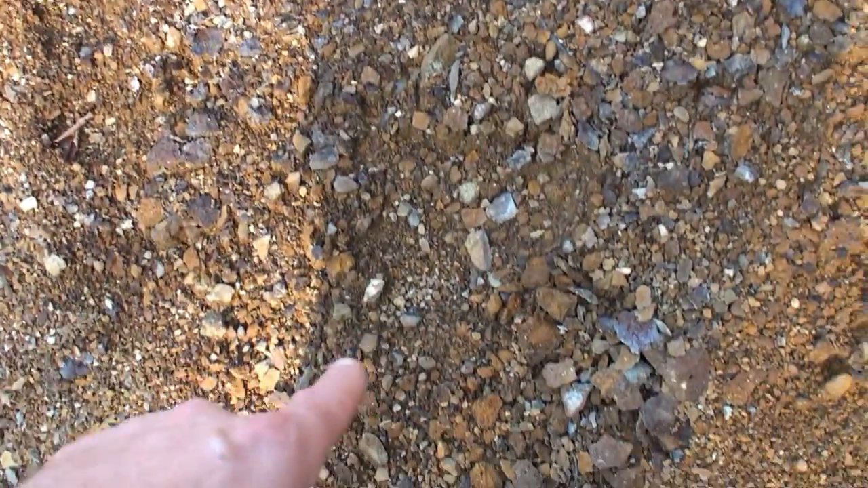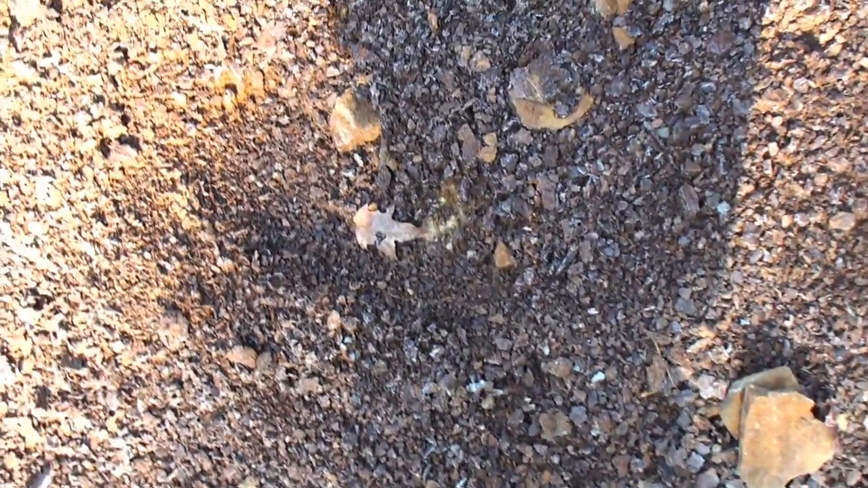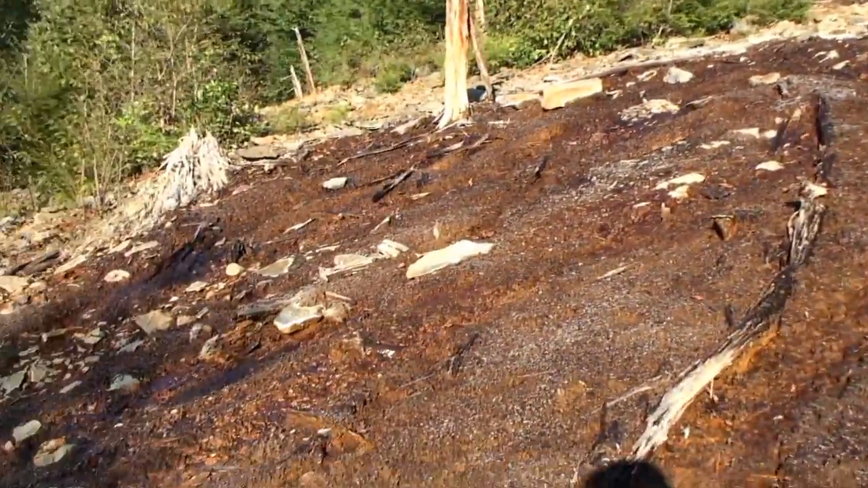There's something come through here. Probably deer. There's a bigger track there. That's a good sized track. That could be a bear double step. It almost looks like one here. Or it could be natural, 'cause I don't see any other ones. I'm making tracks, obviously.